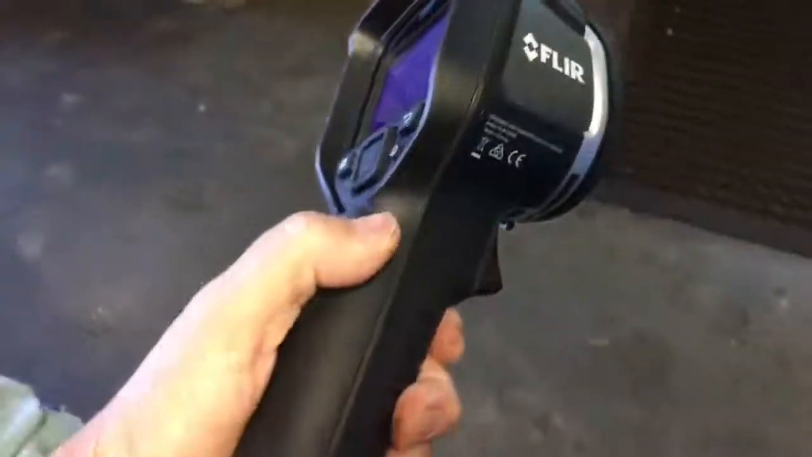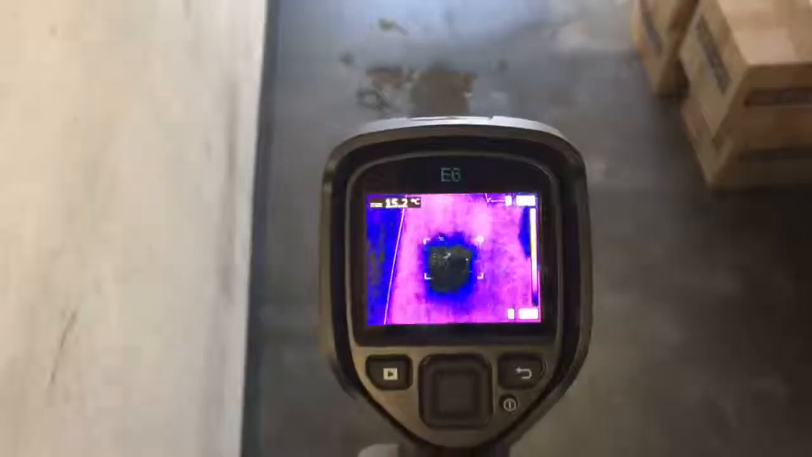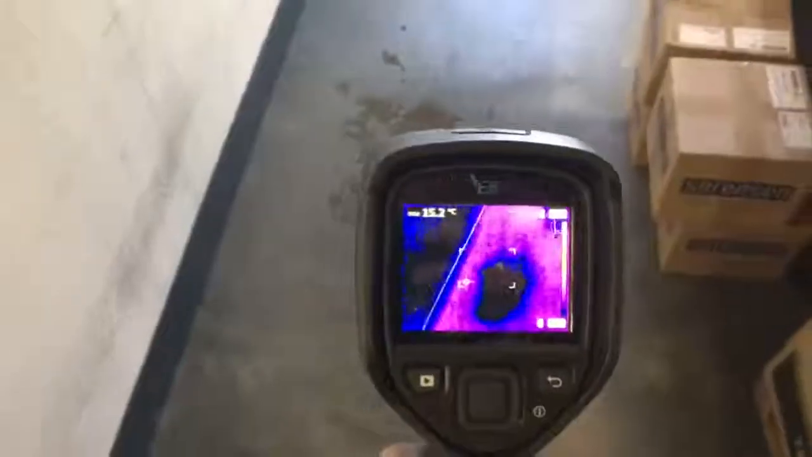We get asked a lot of questions about which thermal imaging camera to buy. This is the FLIR E6. I'll just show you how it works. There's a damp area on the floor where the water's been spilt. It shows up dark there in blue.